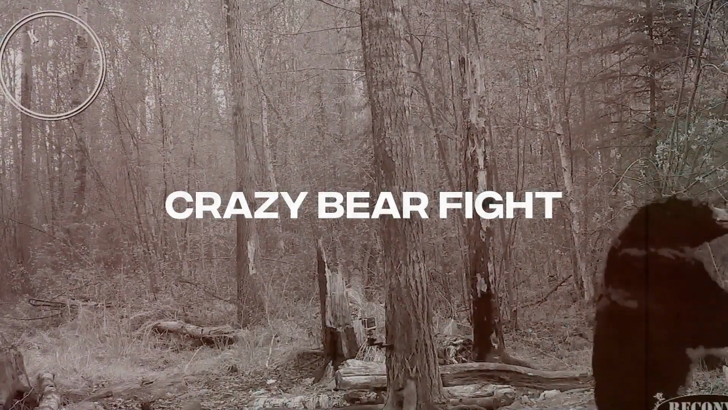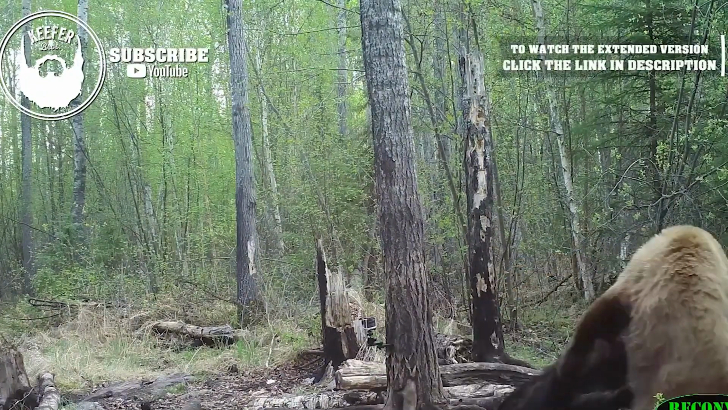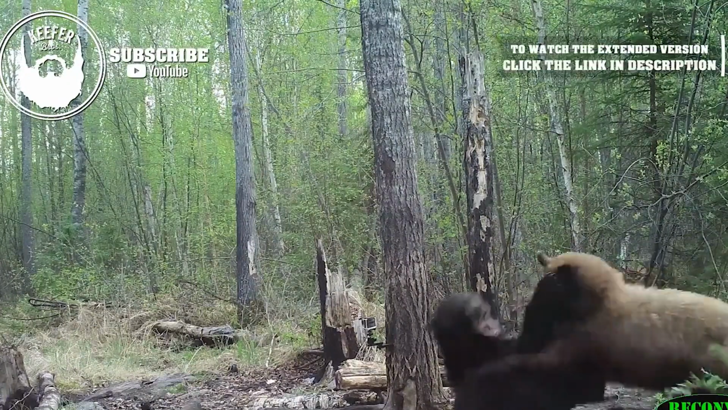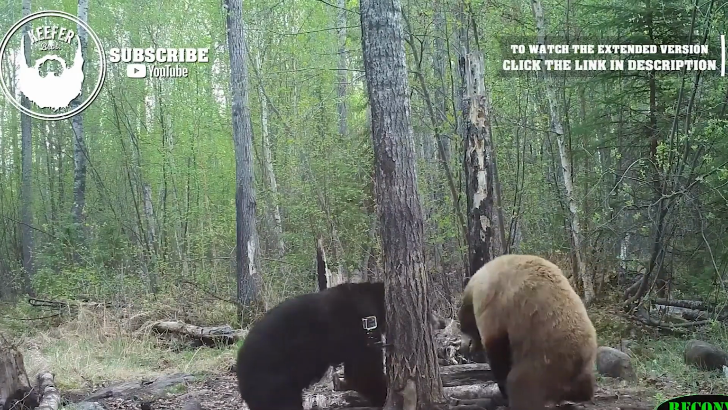Our second one's a crazy bear fight. This scary trail cam video shows two grown black bears fighting over territory. Bears are not territorial, so we wouldn't really call it that, but they usually fight to show who the boss is or to protect a food source. In the 30-second trail cam video, there are two black bears, but one of them is brown and has darker arms and face than the other.